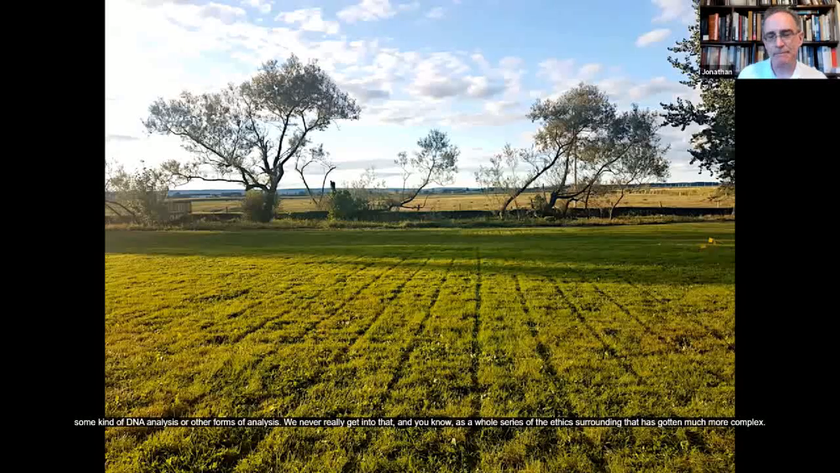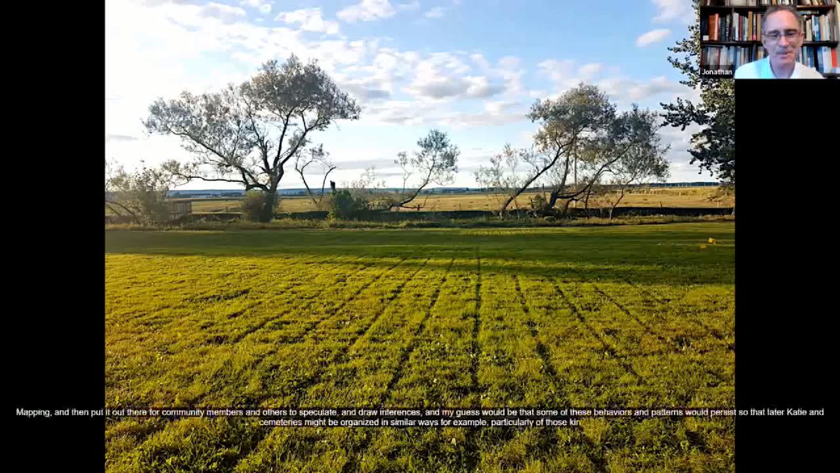And the ethics surrounding that has gotten much more complex, and the policies and procedures around that are much more complex these days as well, at least in this jurisdiction. So hard to say for sure, but all we can do is produce the best mapping and then put it out there for community members and others to speculate and draw inferences.